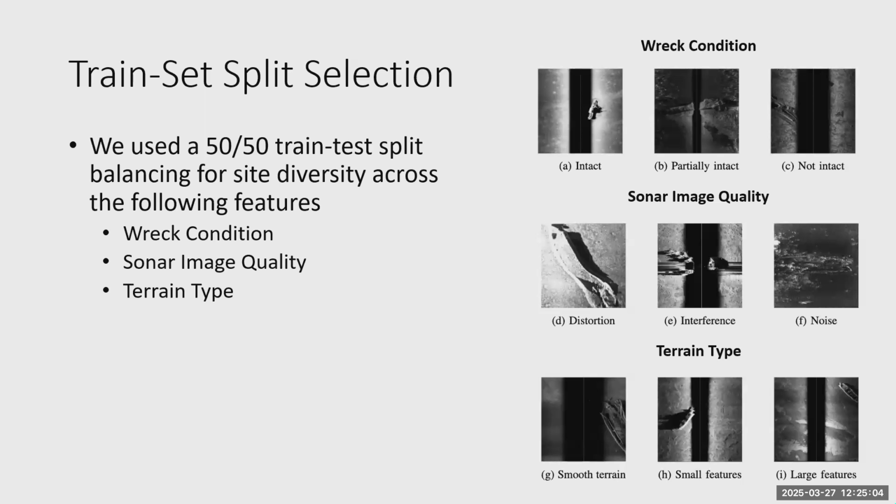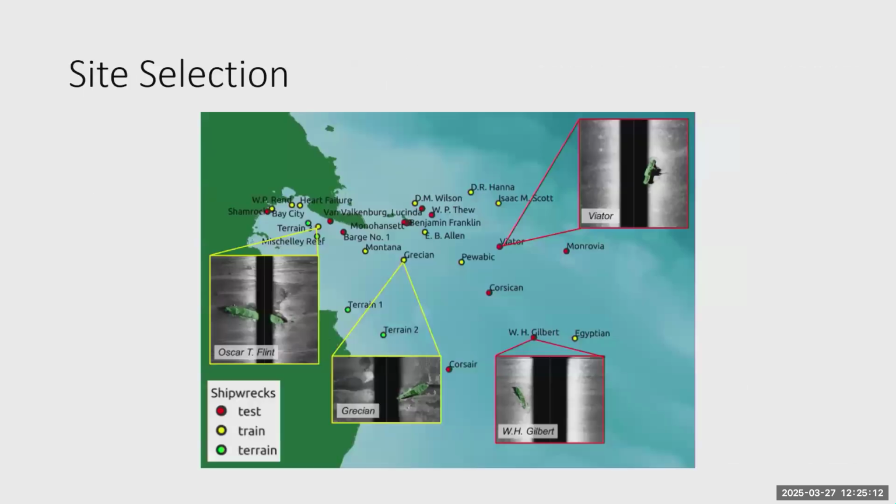So when we made our train test split, we labeled all the images by these categories as well. And then we made sure that the train and test was evenly distributed so that they had relatively the same distribution for these features for training and testing. So this is just an overview of our site selection.